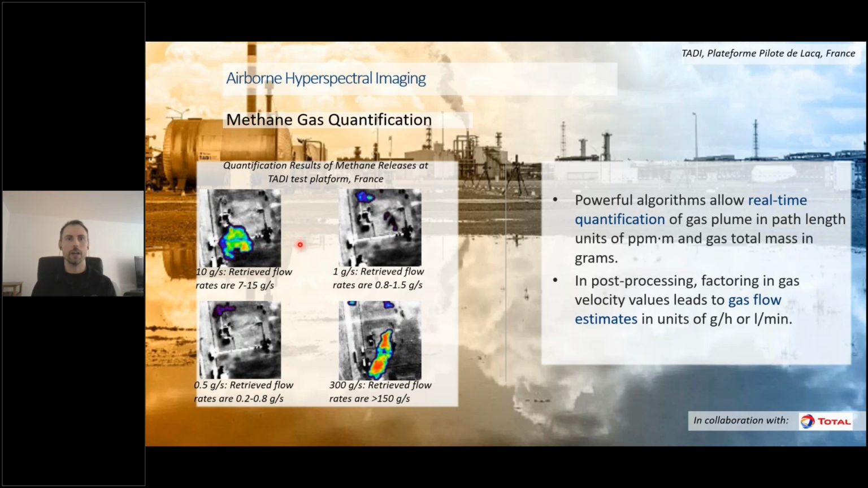Okay, we have powerful algorithms that allow for real-time quantification of gas plumes in path length units of parts per million and gas total mass in grams. In our post-processing, we factor in gas velocity values, and that leads to gas flow estimates. So we can see underneath the images that we're able to retrieve flow rates from this in grams per second.